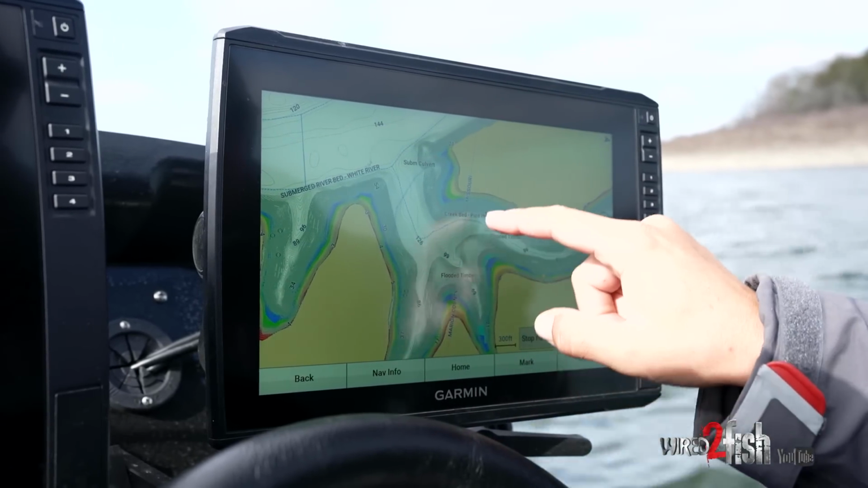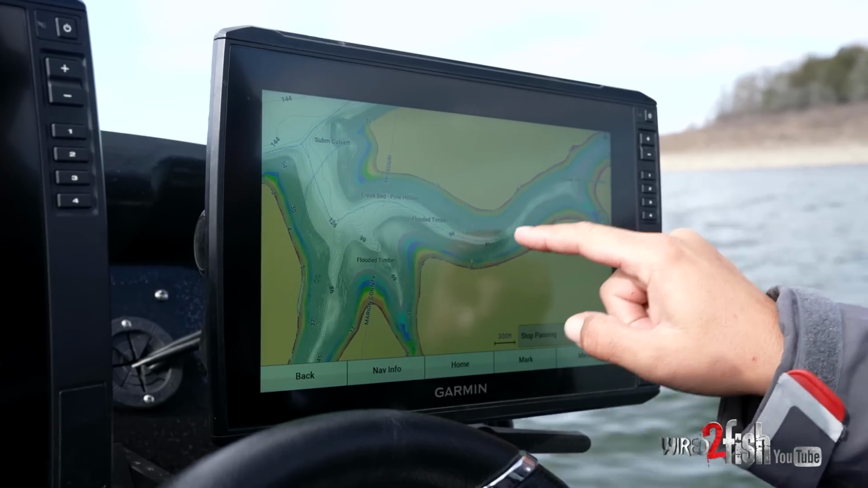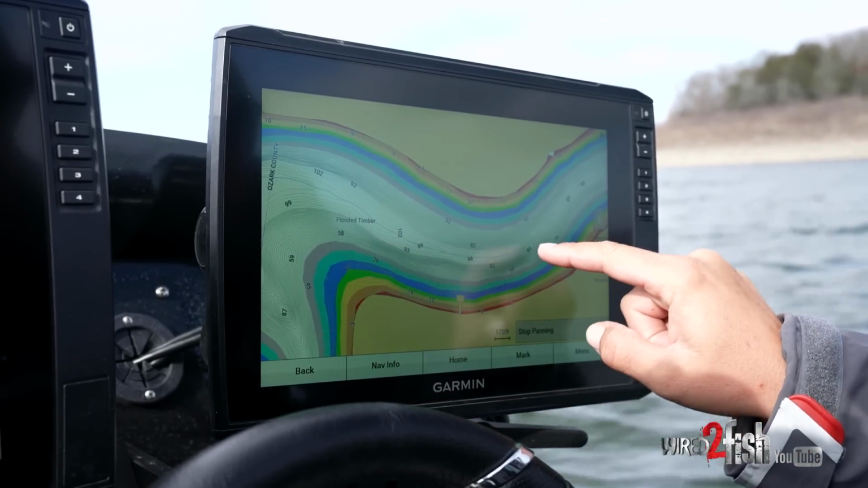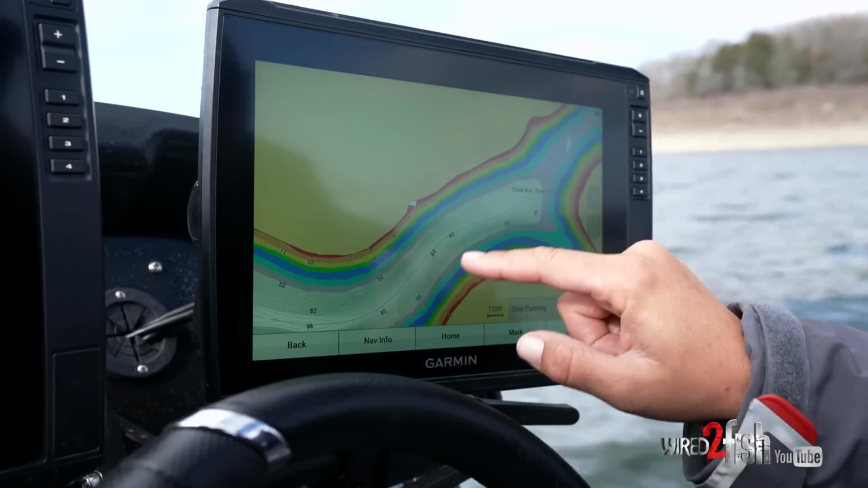A lot of times I'm looking for these swings. I'm looking where the channel swings against the bank, or where it goes from being, say, out here in 100 feet to right here, where you see it getting shallower and shallower, up into the 80 feet. And by the end of the day, you're going to figure out how deep they are.